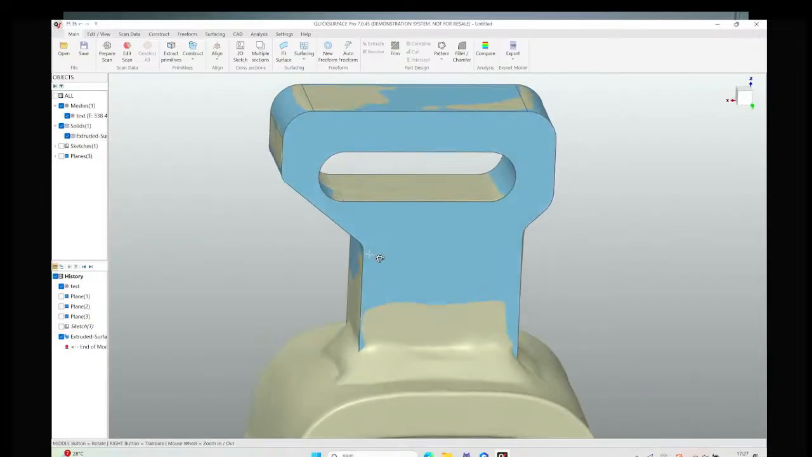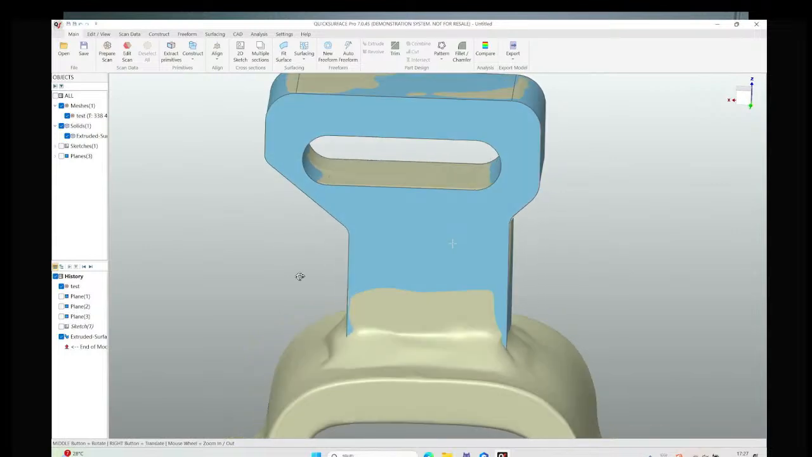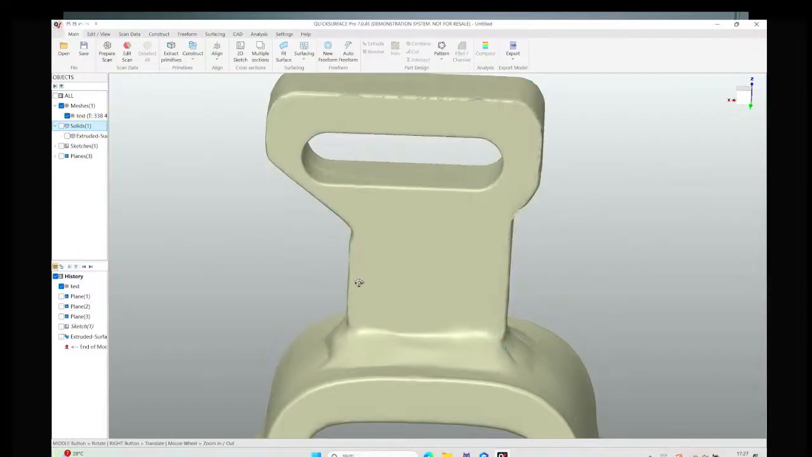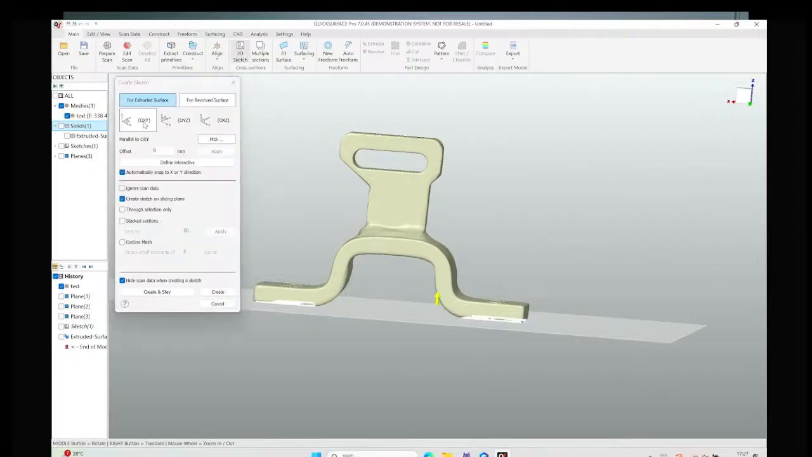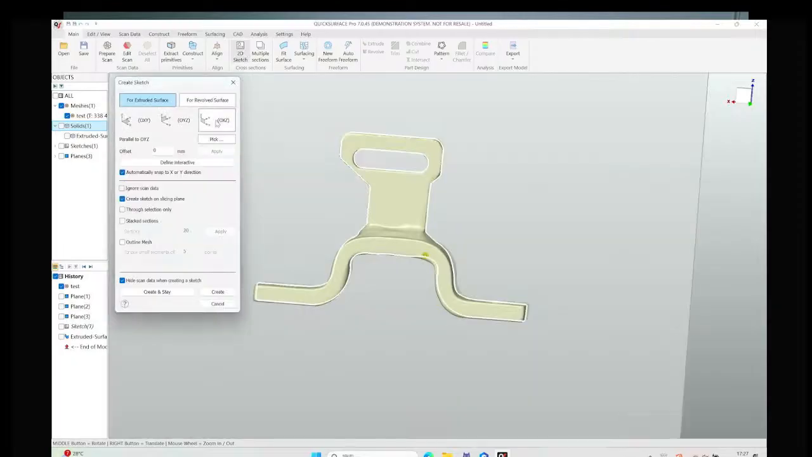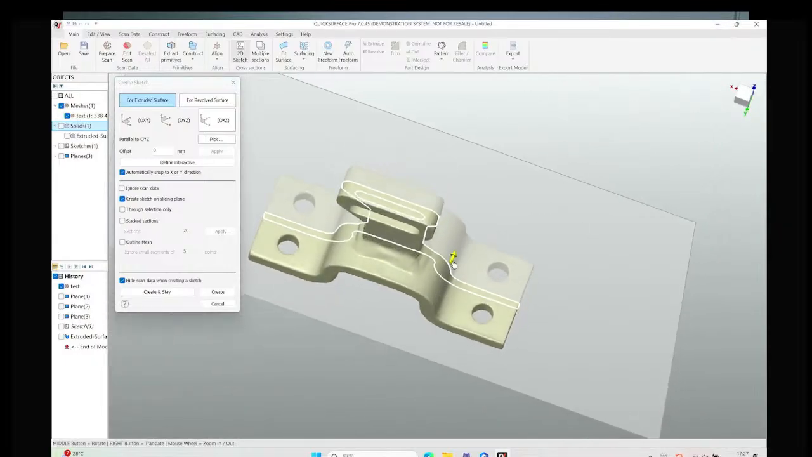Okay, we have finished the modeling of the top part. So at the next step, we need to create the bottom part. And use the sketch. Yes, we need to do the 2D sketch again and repeat the previous steps we have done at the top part.